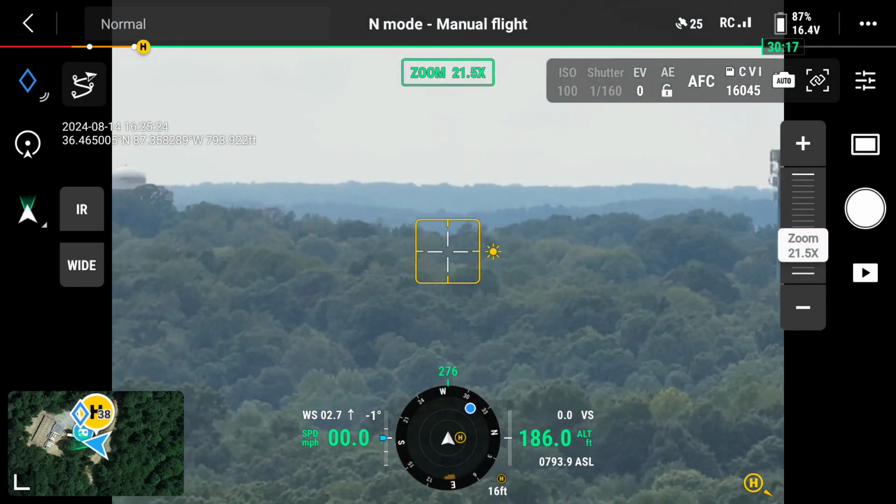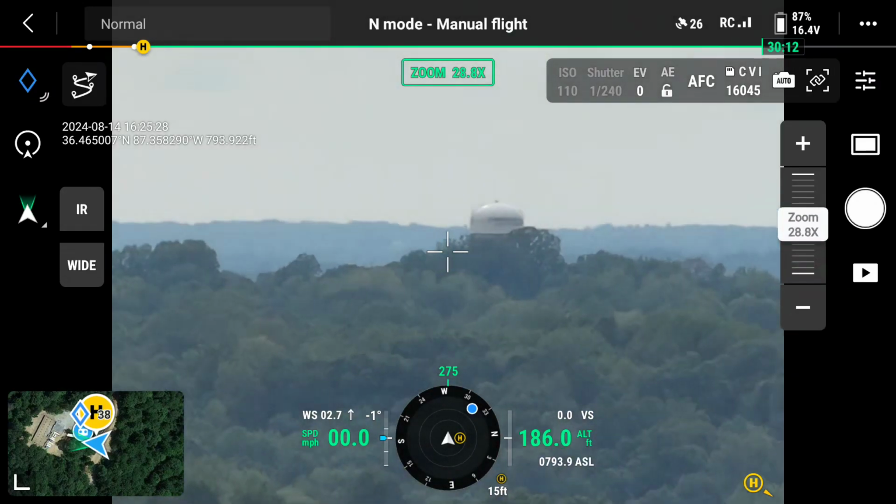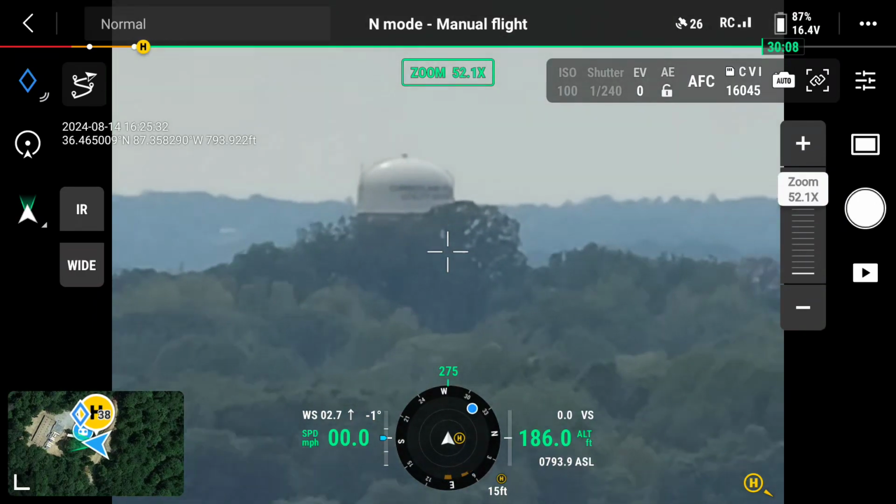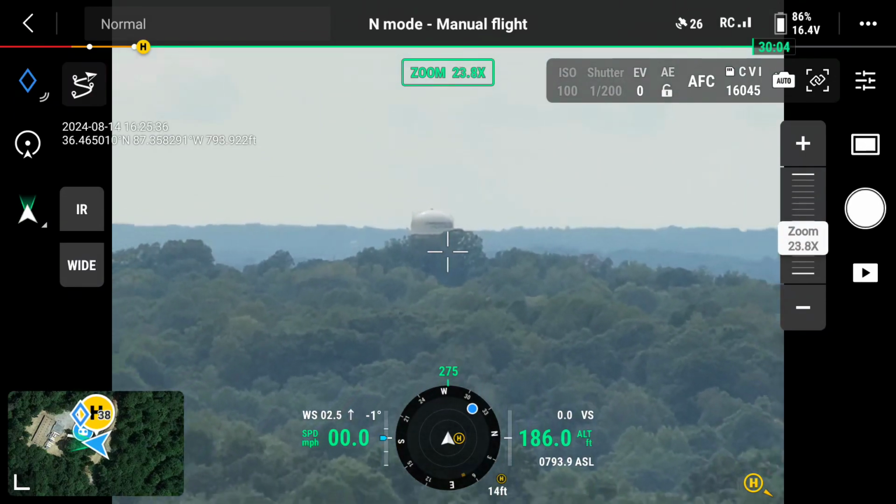Radio towers everywhere around here. Let's see, what does that say on it? Cumberland Heights Utility District. Okay.